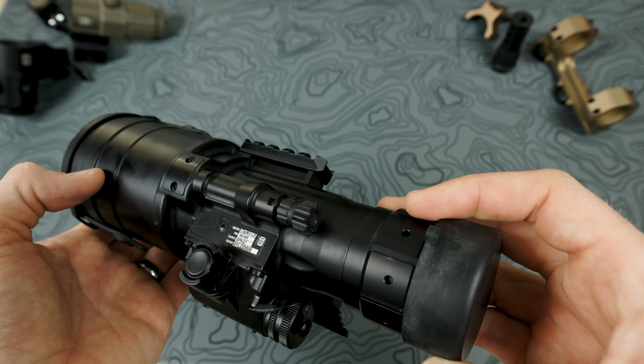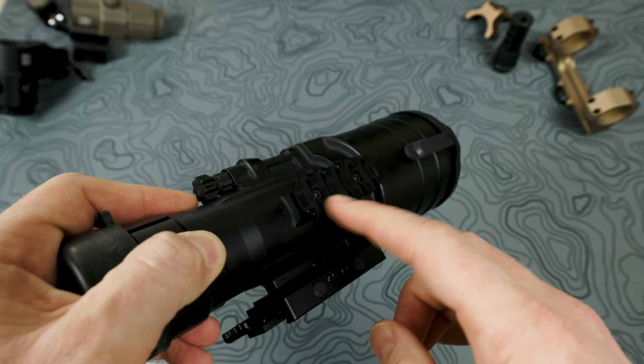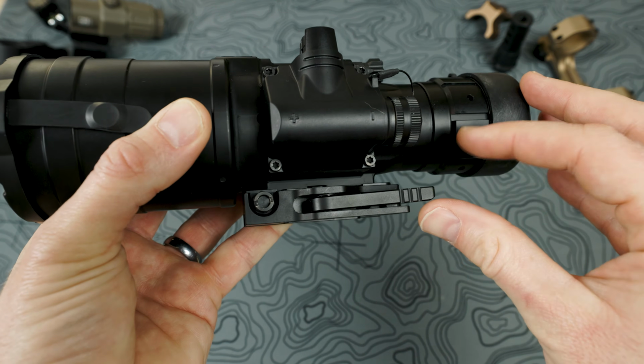So where should we start first? Okay, I guess we'll go over here. On the side of it is this Picatinny rail. Now, I don't know why this didn't dawn on me to just put my illuminators on the side here instead of using that weird CAC diving board thing, but I just didn't think about that.